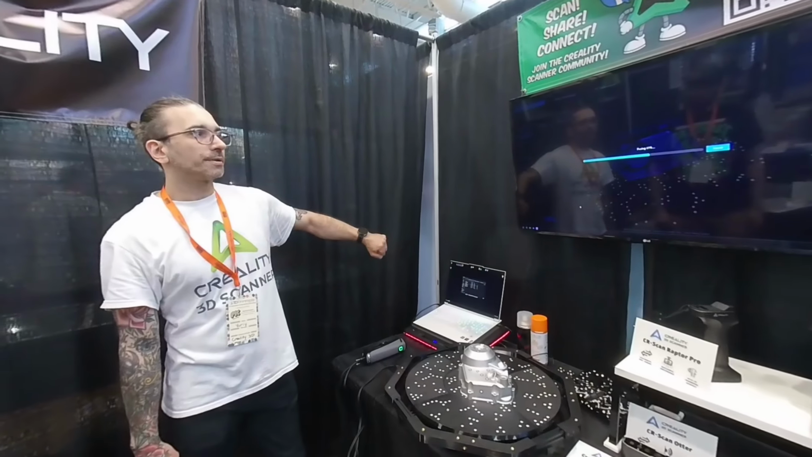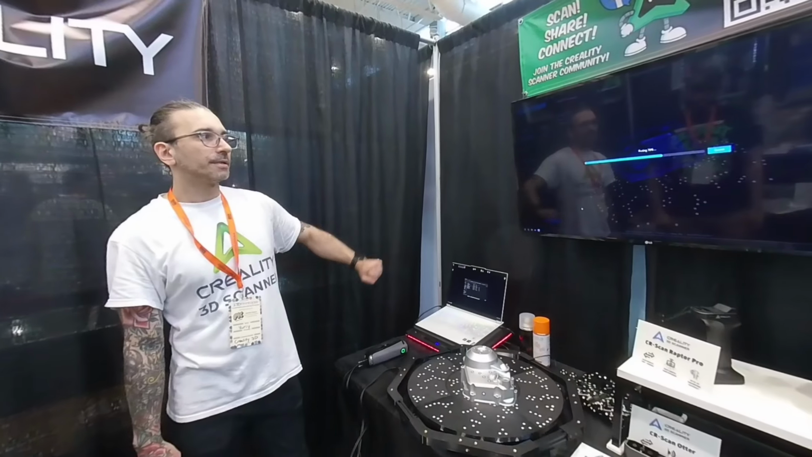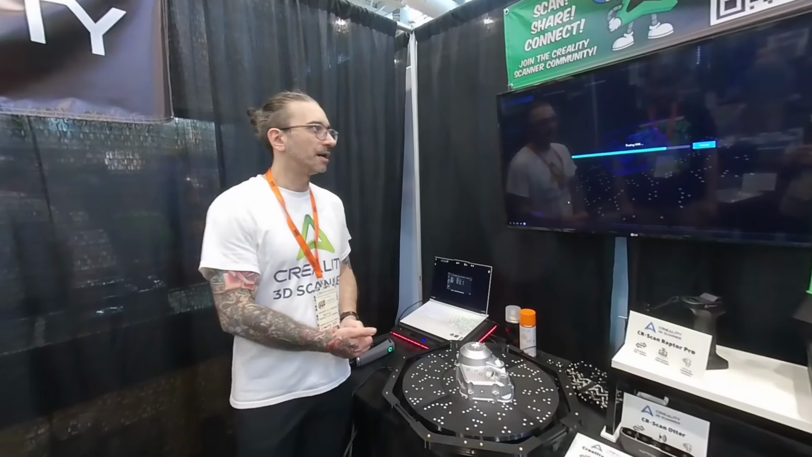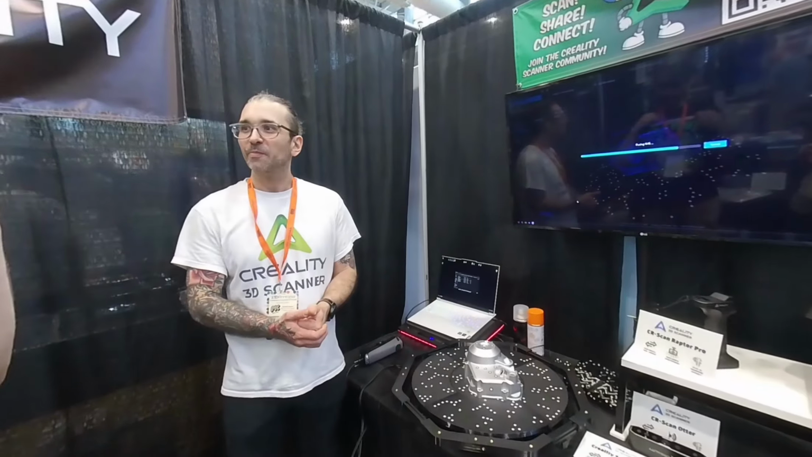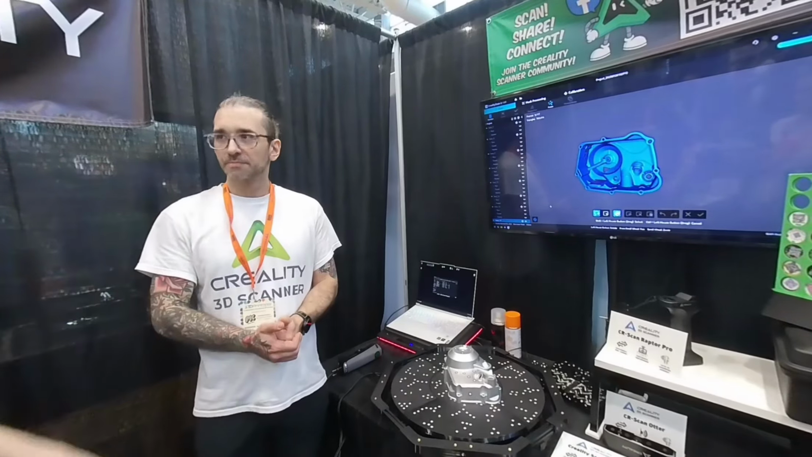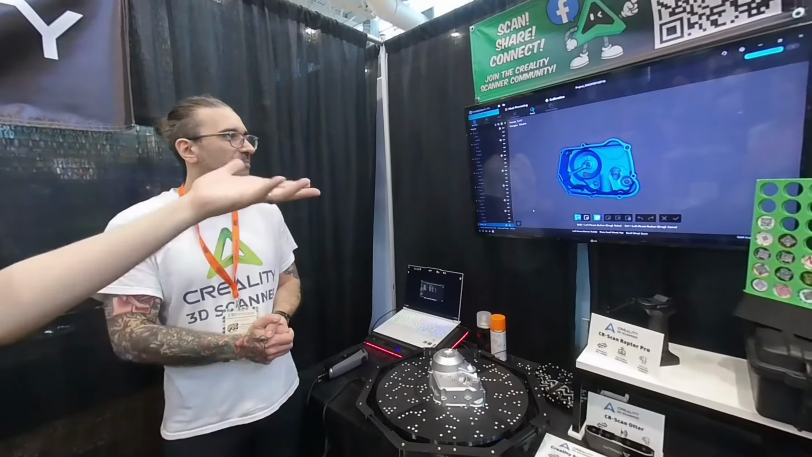Decent hardware takes about a minute. Slower systems like maybe RTX 30 series will just take a little longer. So that's the scanner scanning, and the computers just happen to be the heavy lifting of processing the actual scan.